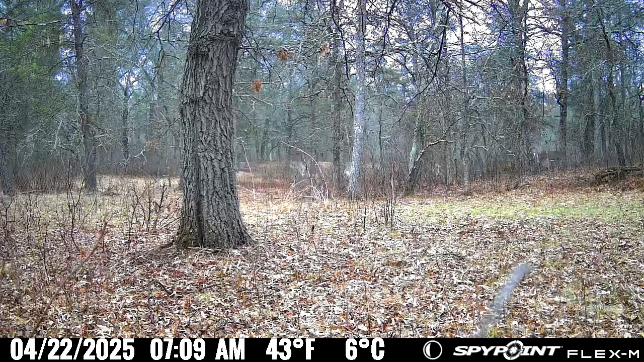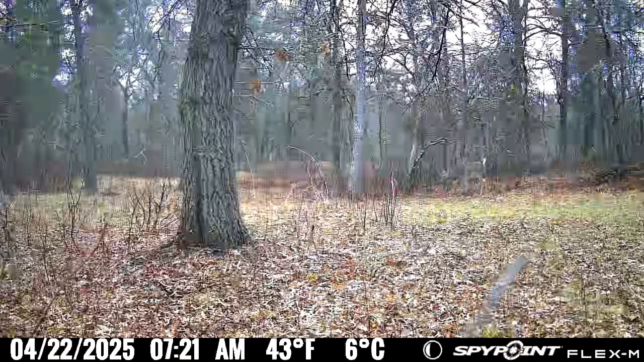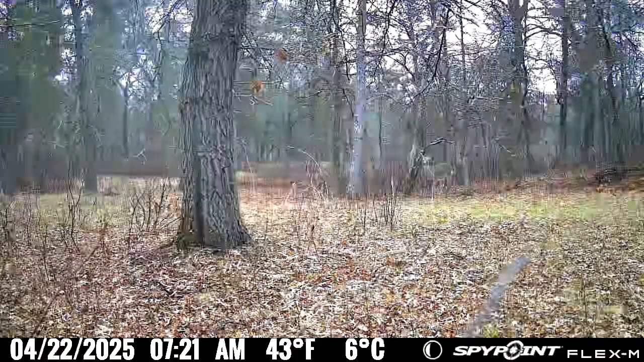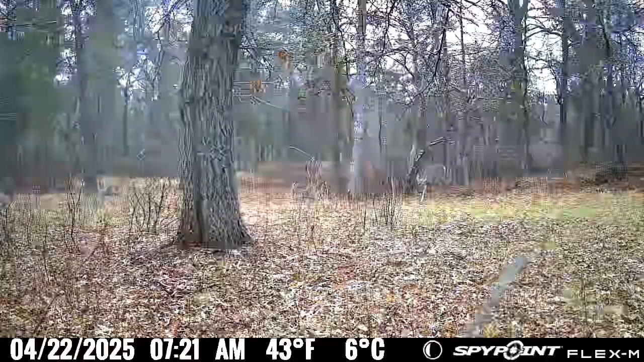Now it looks like maybe they're gone. But this one picks up audio. This is a Spy Point Flex M. And it's kind of a nice camera. I kind of like it because you can look on the app and you can see previews of everything.